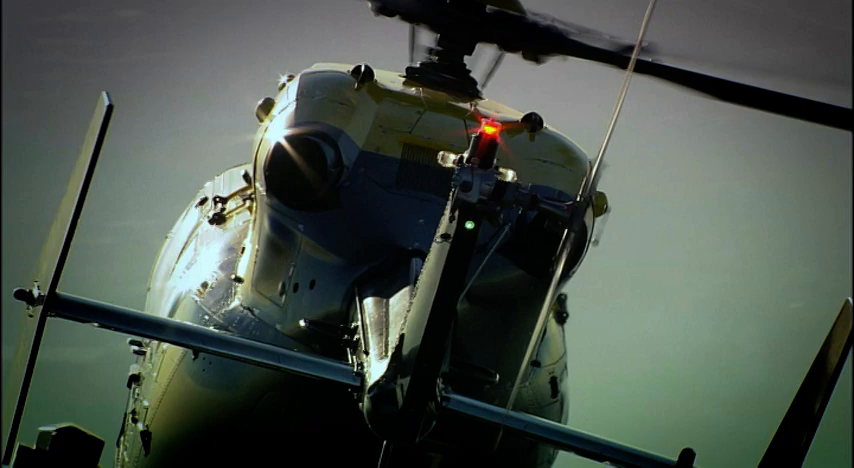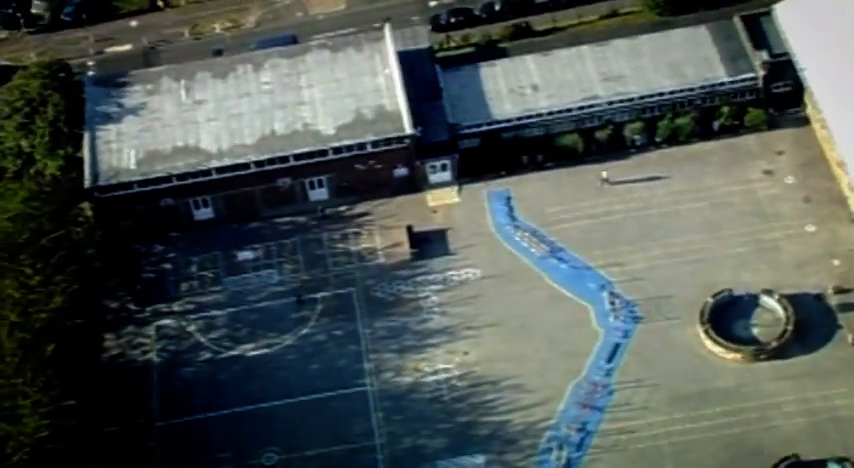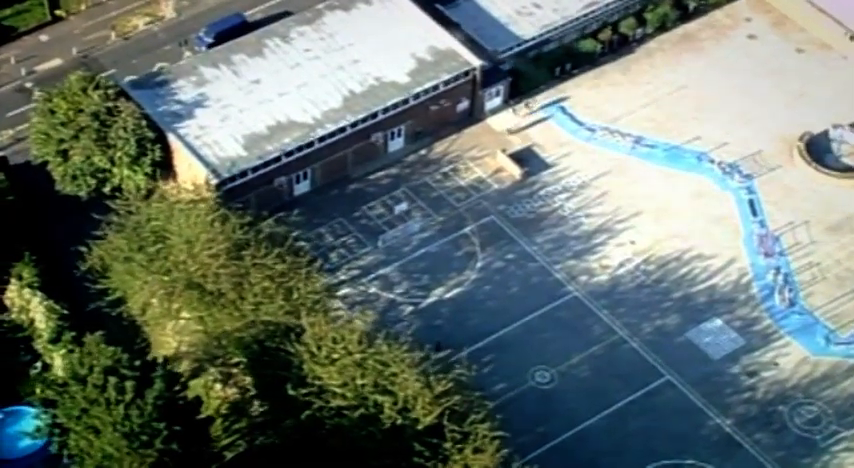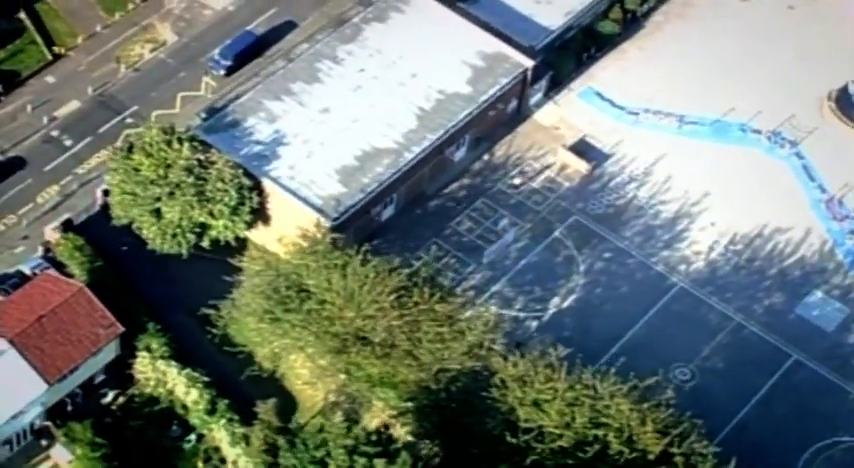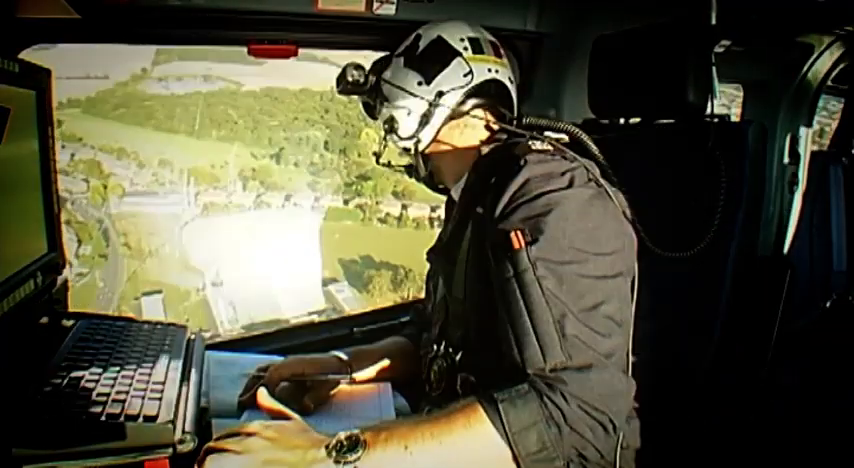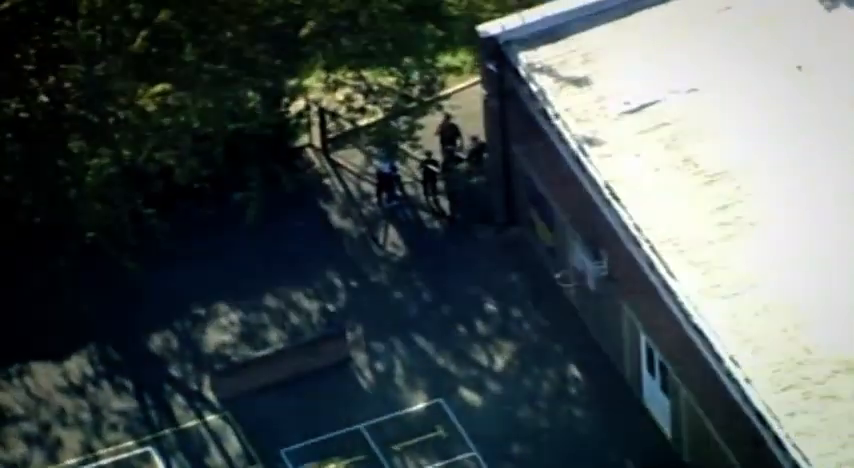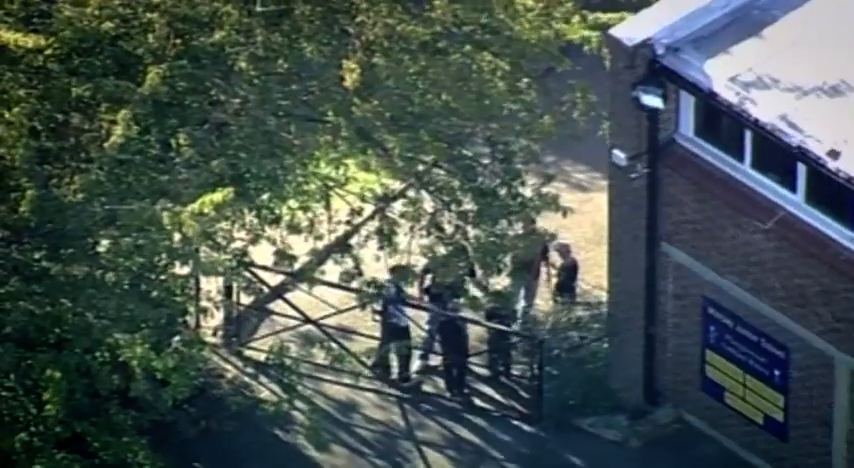The boys don't know it, but the Sky Cops have called in reinforcements. There's 1, 2, 3, 4, and they're all splitting up. Plainclothes detectives from the local NIC. Looks like they might be rejoining again. There's 2 climbing over there. Are they all there? Yes, they are. We need to stand by, please. We've got 2 unmarked officers chasing in the playground. It looks like all 4 have now been detained by these 2, but obviously if we could have some more officers with them as soon as possible.